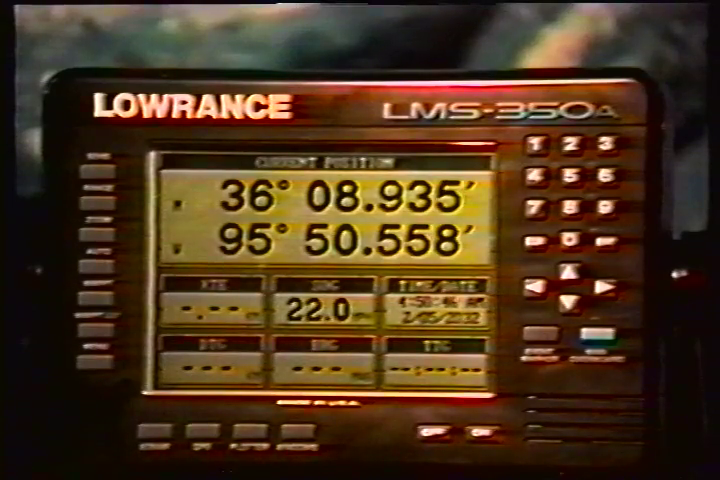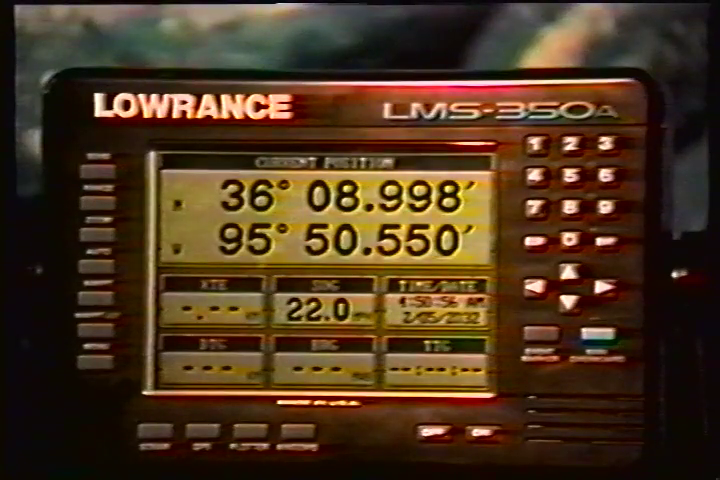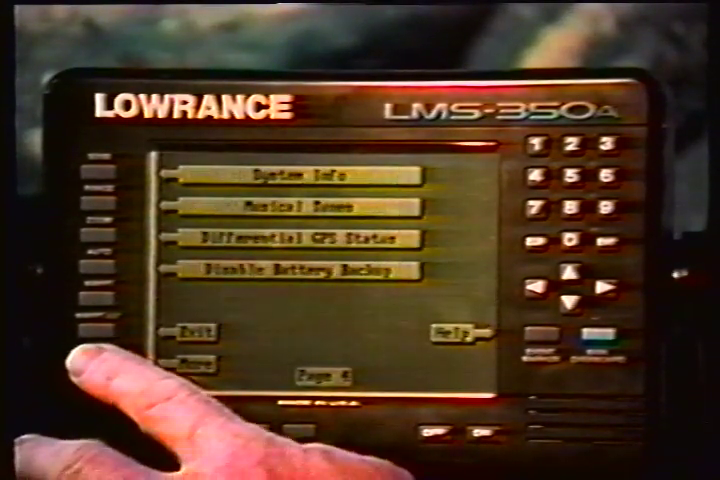The letters DGPS appear next to the position on all screens that show your present position, showing that the beacon receiver is working. To view the status of the beacon signal, press the menu key until the fourth menu page appears. Now press the key adjacent to the Differential GPS Status label.